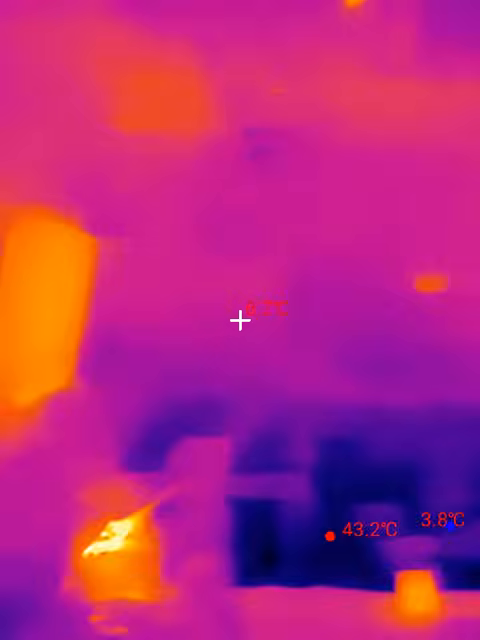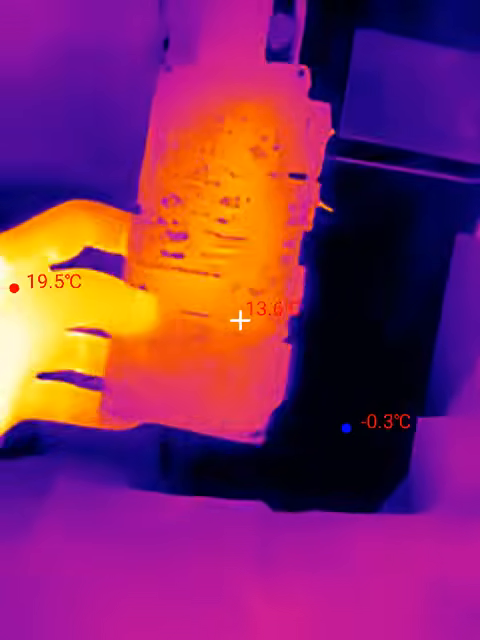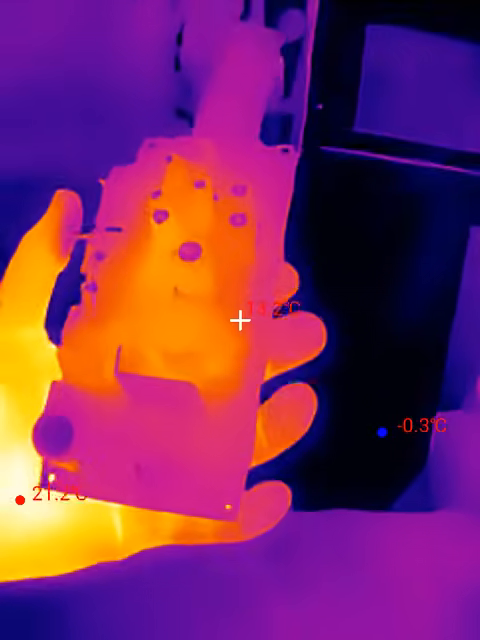Anyway, I guess that's about it. Hope you find this useful. I wouldn't mind trying the P3, but I think it was about 300 bucks. And maybe in the future. But right now I think I'll settle for the P1. Thermal Master P1. There you have it.